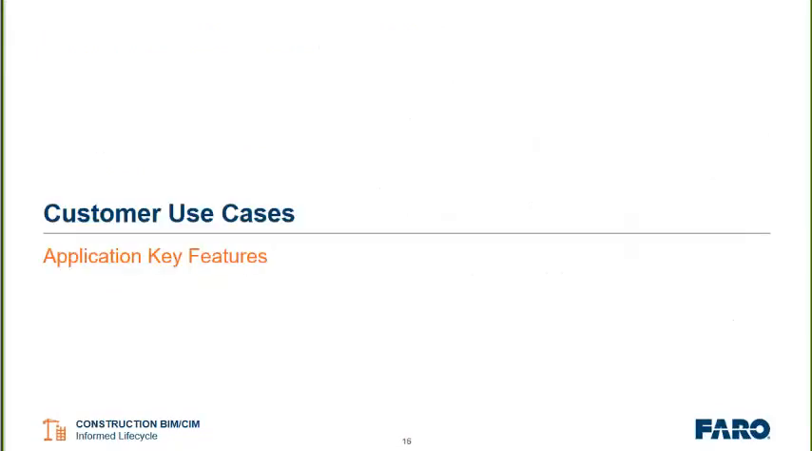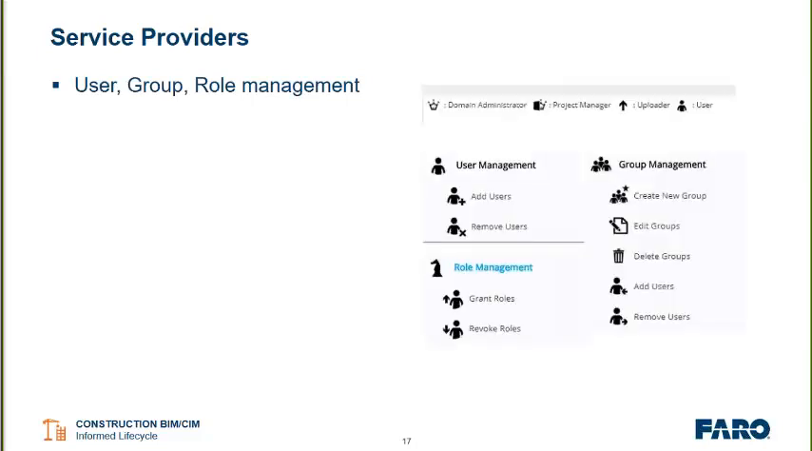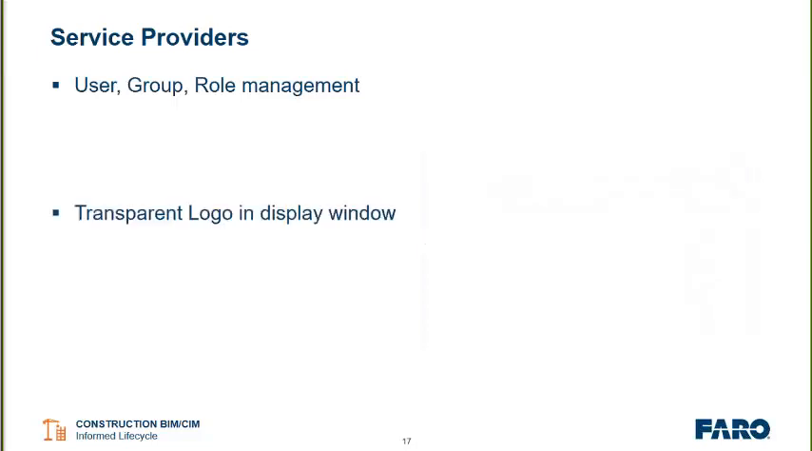So now that we've shown a number of WebShare Cloud capabilities, let's just dive into some of the ways that our customers are finding value. I'm going to start with service providers, and they find value in that user group and role management. They can set users up for specific rights and grant them specific roles once they add them as a user and group them together. For service providers, they may want multiple logins for one customer, and that customer then can be grouped to have access to specific scan data sets.